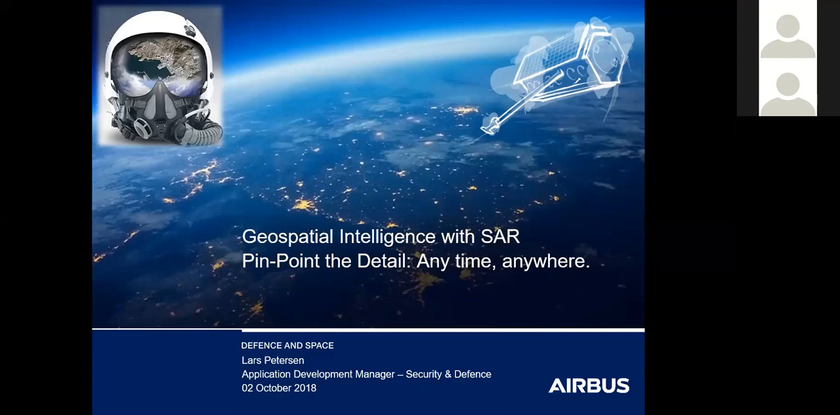Basically, this presentation is divided into two parts. I will try to explain some basics and fundamentals to understand how the SAR image is created. Afterwards, we would like to show you some real applications and scenarios where radar can be a very powerful tool to support the image intelligence work.